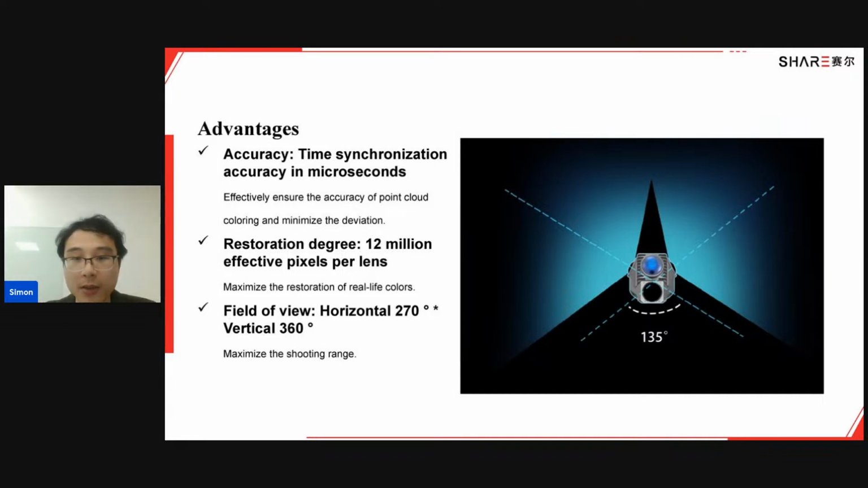The second point is the restoration degree. For our cameras, the effective pixels per lens are 12 million. That means for two cameras, that's 24 million effective pixels, so you can get images really close to real life.